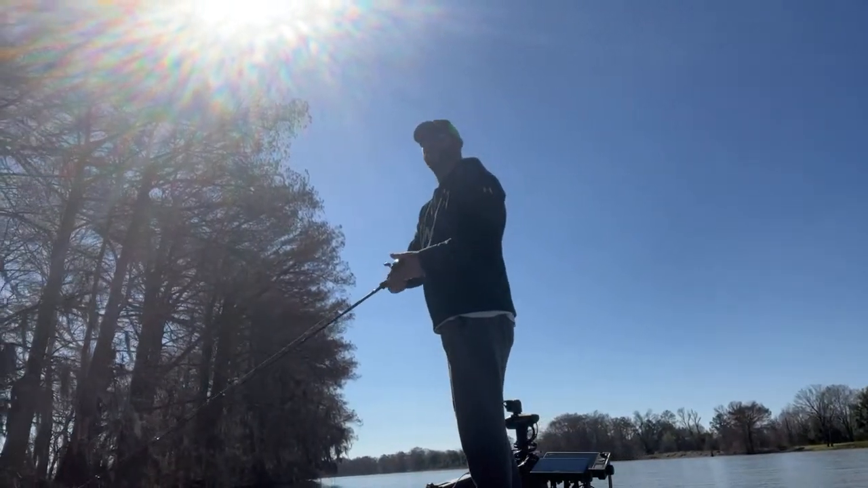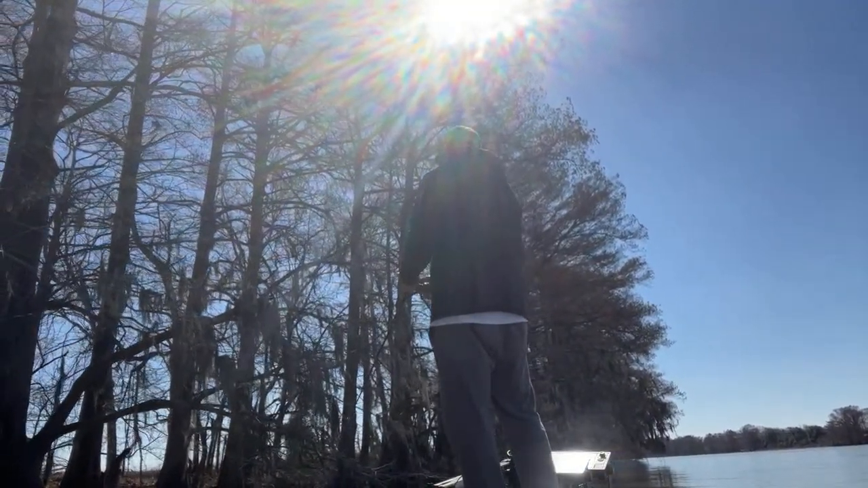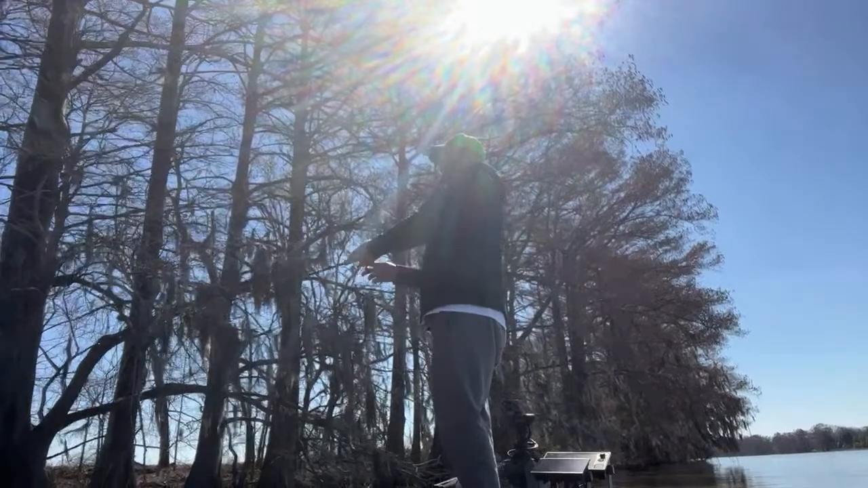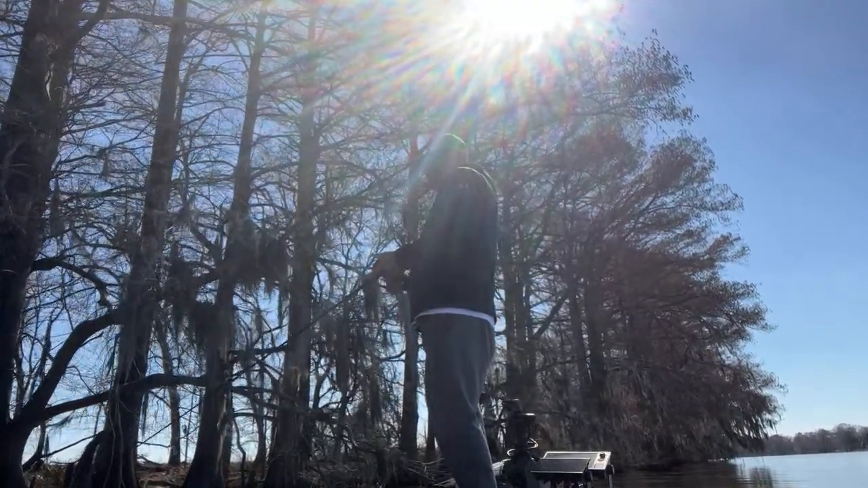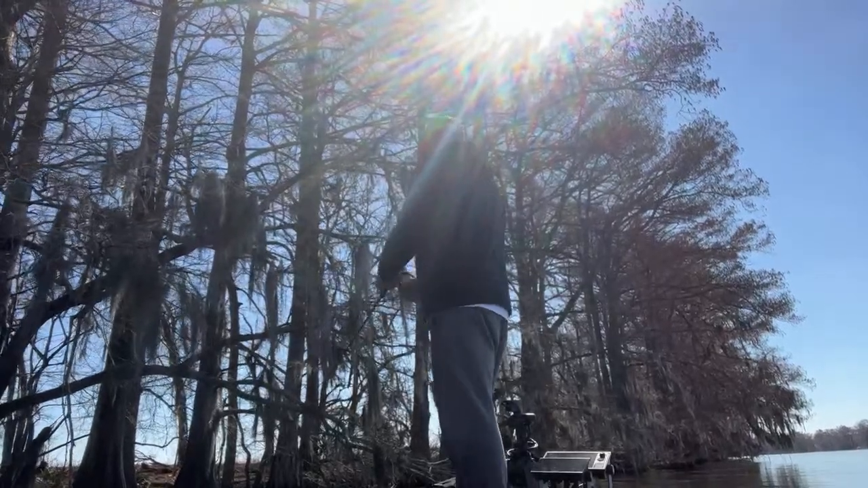We're in a great area. I would expect to catch one here in the next few minutes. I don't know the size, of course, but uh-oh.